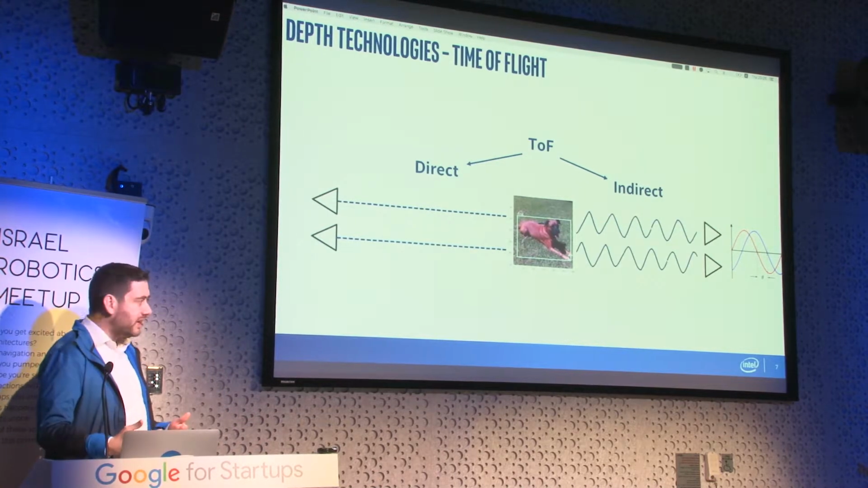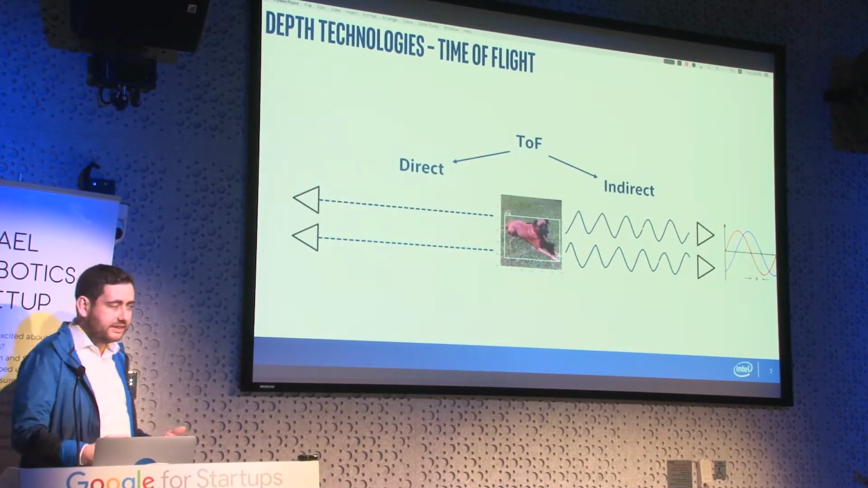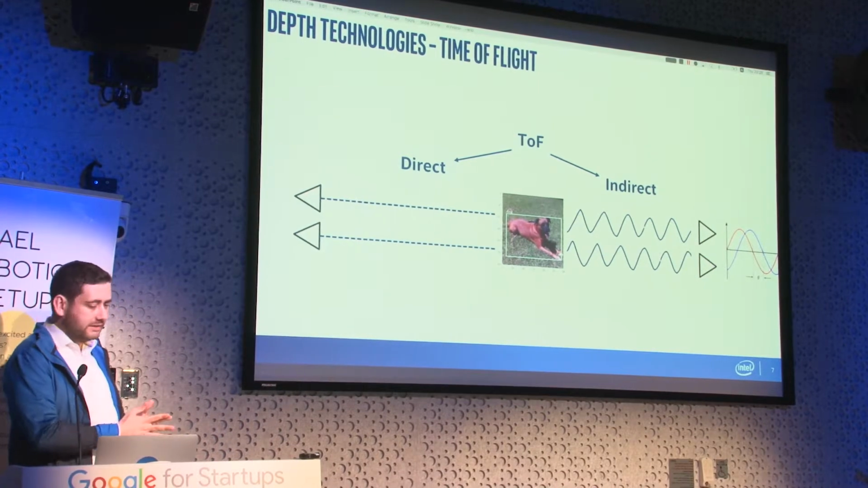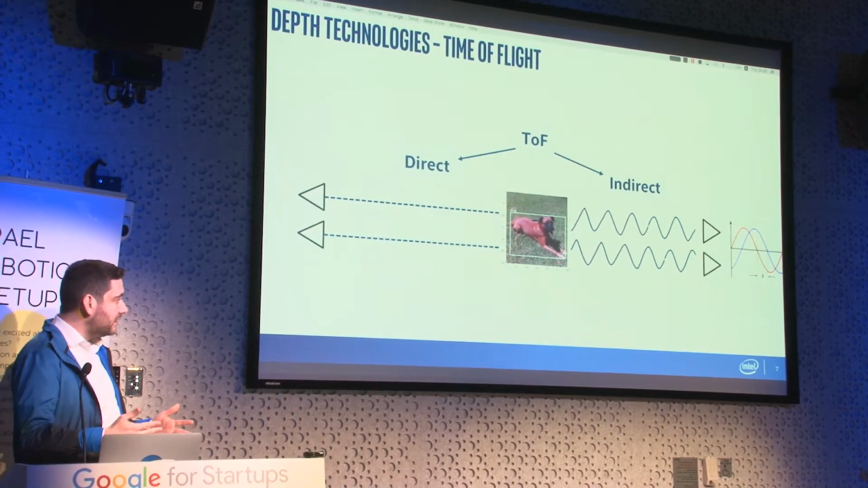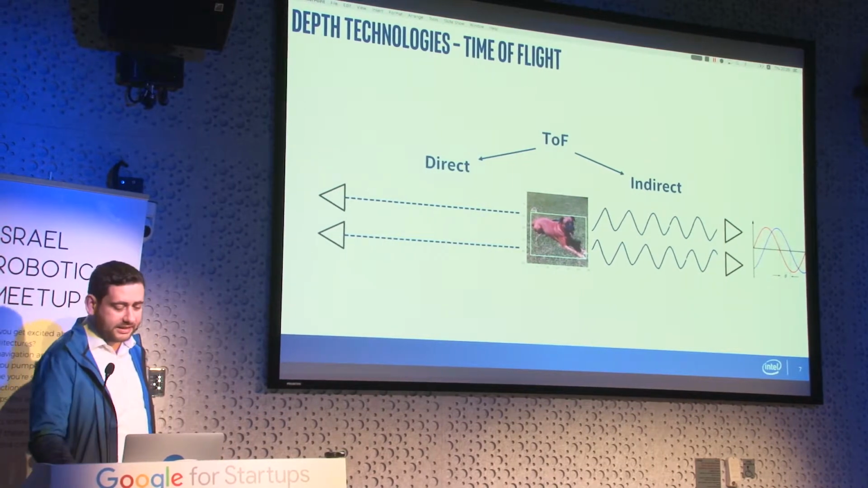And indirect time of flight is doing something fairly similar, but it takes advantage of polarized light and of phase shift together with some post-processing to estimate the depth data.